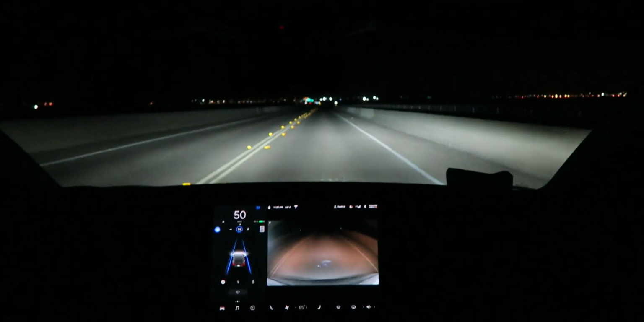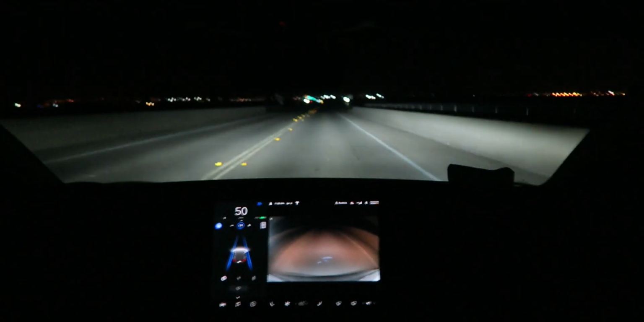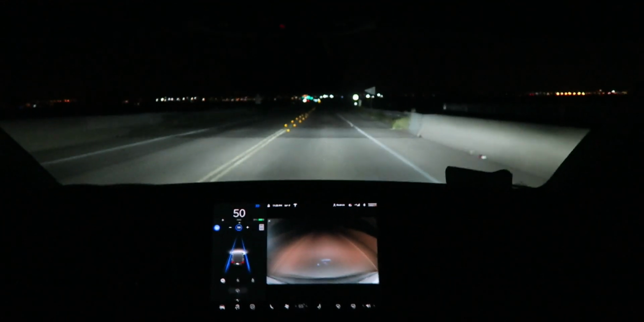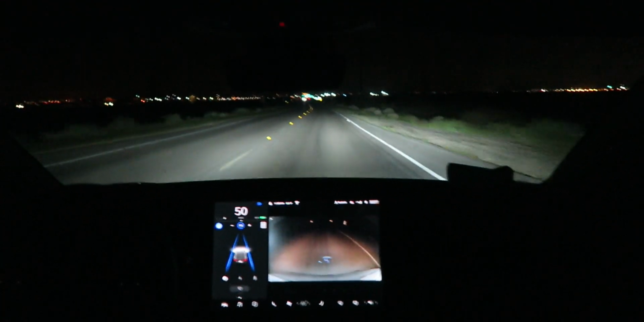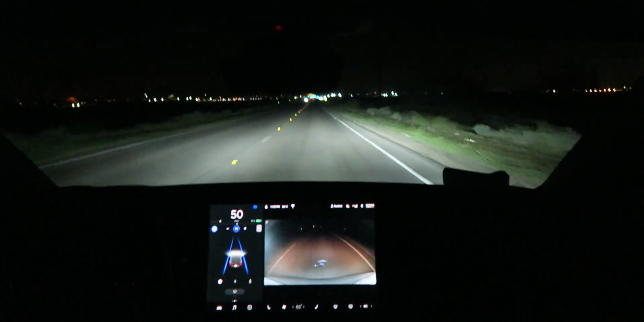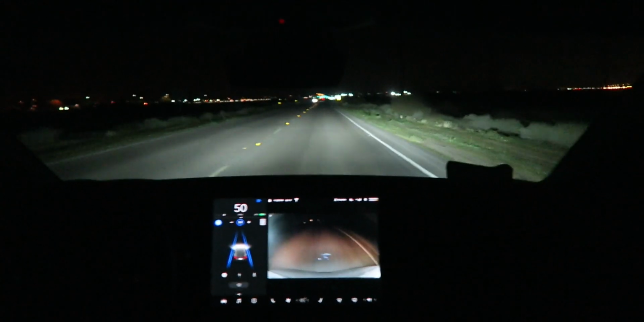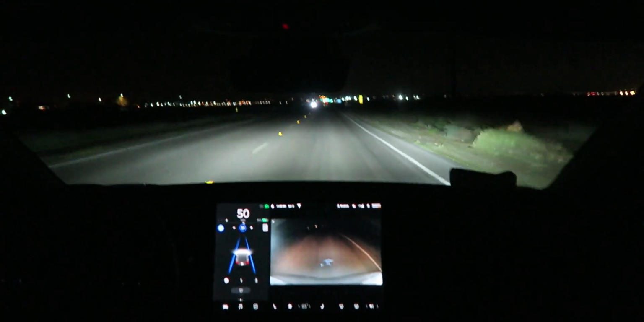They need to work on this because my hand's on the wheel this whole time and it keeps popping up to do some slight turning motion to it. Sometimes it doesn't pop up for a long time. Sometimes it keeps popping up every 10 seconds. It kind of depends, I guess. I still haven't figured out the perfect way to hold it to make it not pop up. It just does what it wants to do. Okay, so right now high beam's turned off because that car's coming up ahead of us.